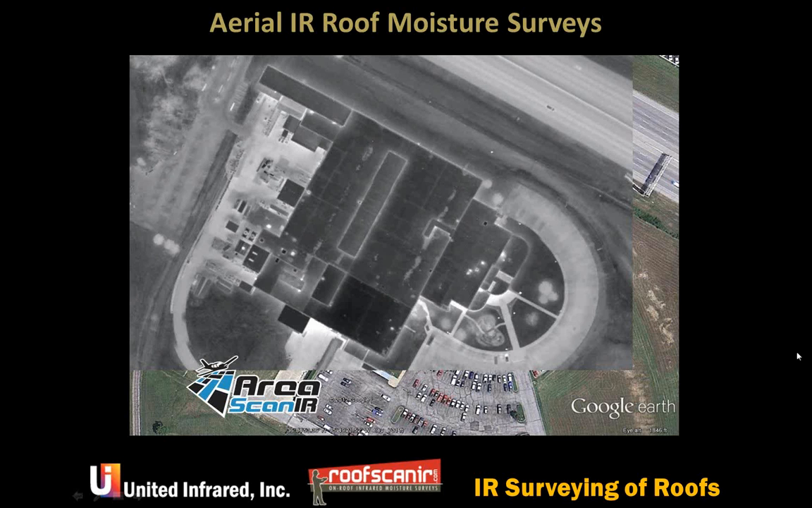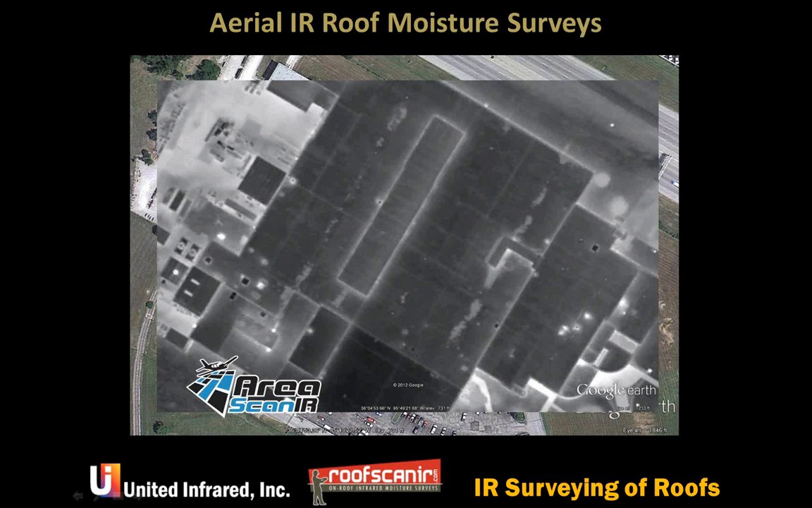You can always call us and we can show you how to present that to your client and how you can benefit from that. Also, what I would like to say is all our RoofScanIR contractors are level 1 thermographers. What that means is they've gone through training. It's a week-long training. They understand how the technology works, what the equipment can do, the limitations of the equipment, and the limitations of themselves. With that being said, you're able to provide a good service. All the contractors have our report templates. All the products are the same. And we highly encourage that all the thermographers attend the class. We do webinars.